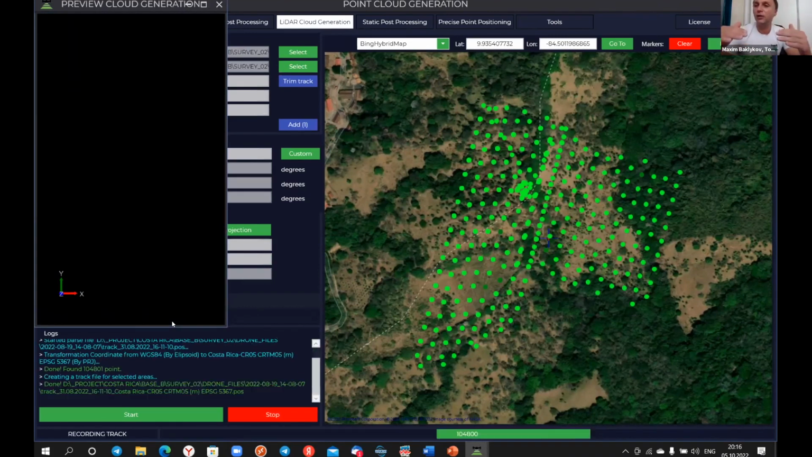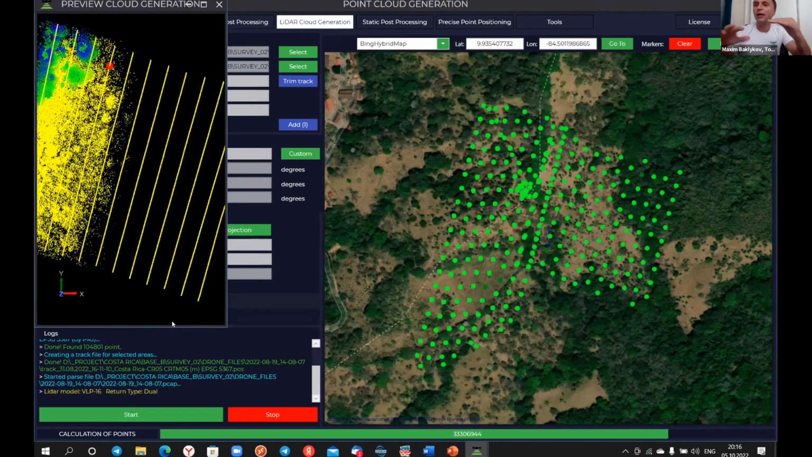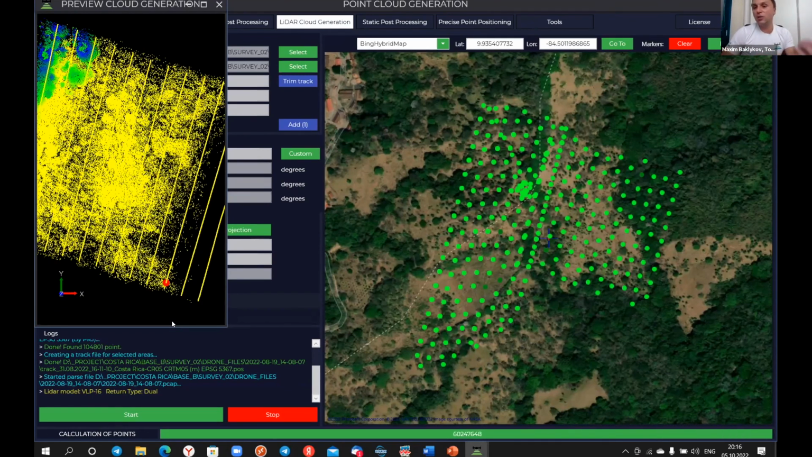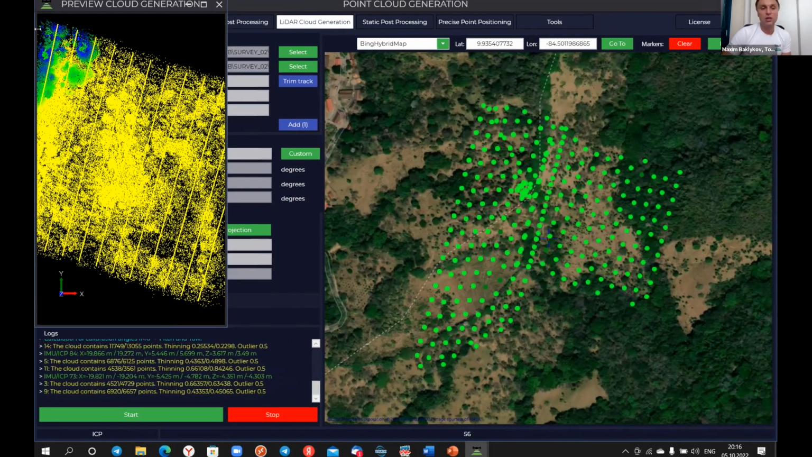You can calibrate each flight, or you can calibrate the first flight to calculate the calibration angles of the LiDAR. And after that, you can apply them to all flights around this area. And as soon as we use a high precision IMU inside, these angles are stable, and all flights will be generated in automatic mode within a few seconds.